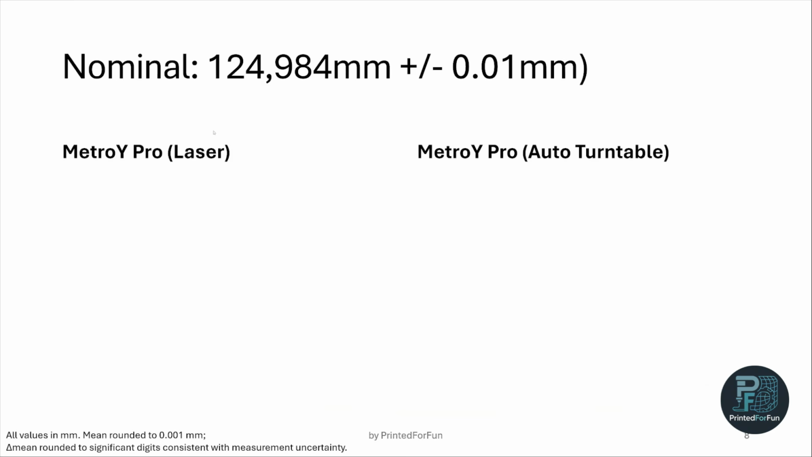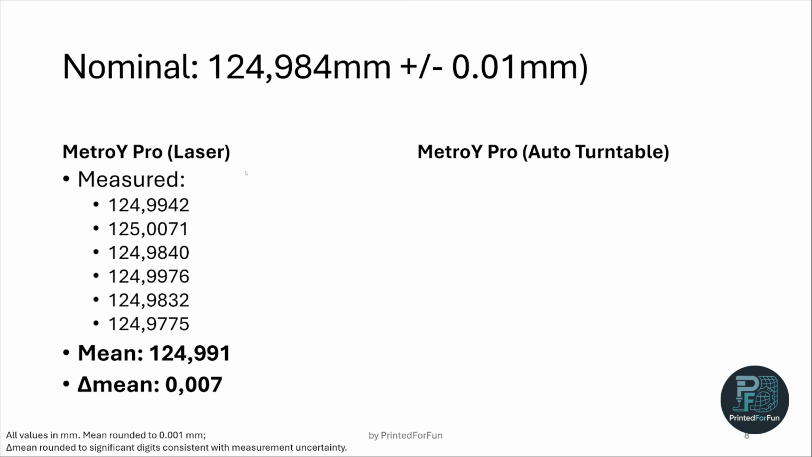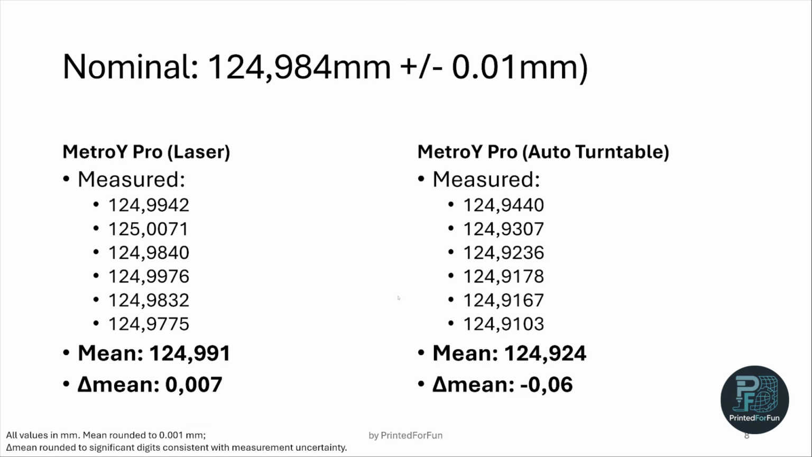Looking at the scan results, our nominal target of the micrometer is 124.984 millimeters plus minus 0.01 millimeters. In the laser mode, we get a mean reading of 124.991 millimeters with a delta mean of 0.007 millimeters, so well within the rated accuracy spec. In the auto turntable mode, we get a mean of 124.90 millimeters and a delta mean of minus 0.06 millimeters.